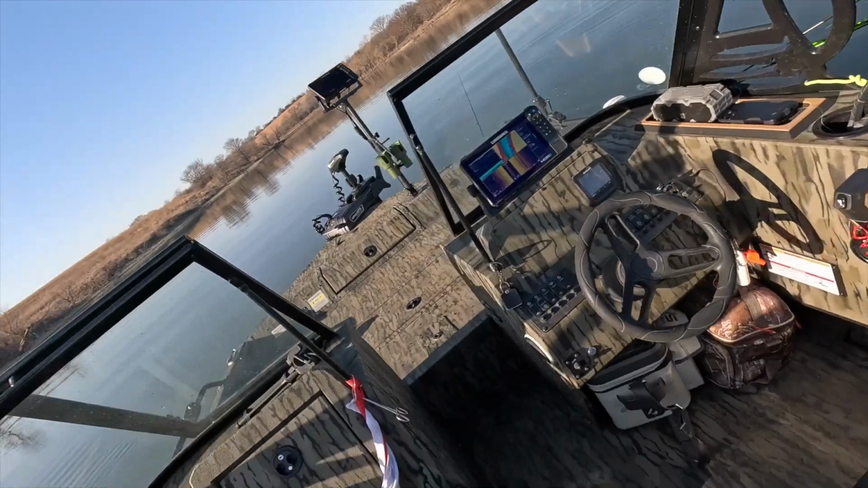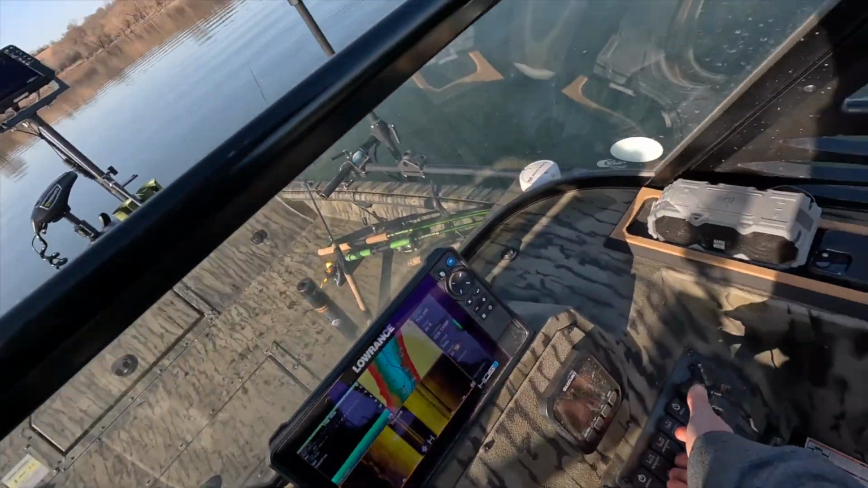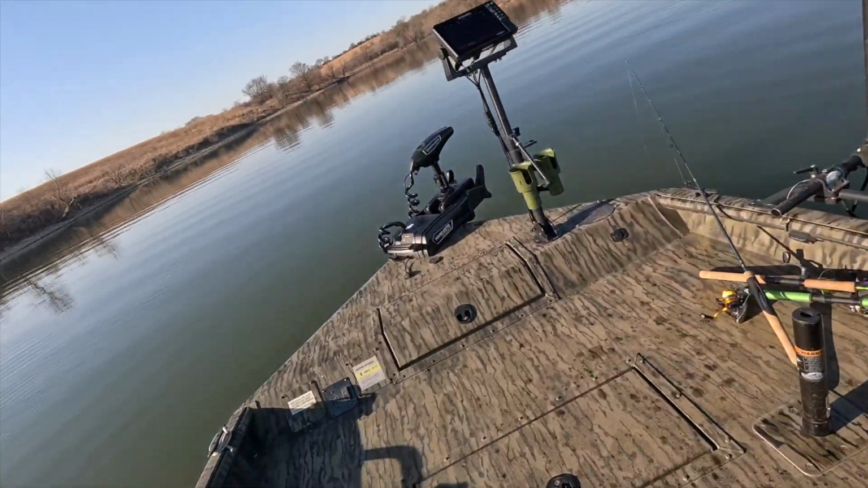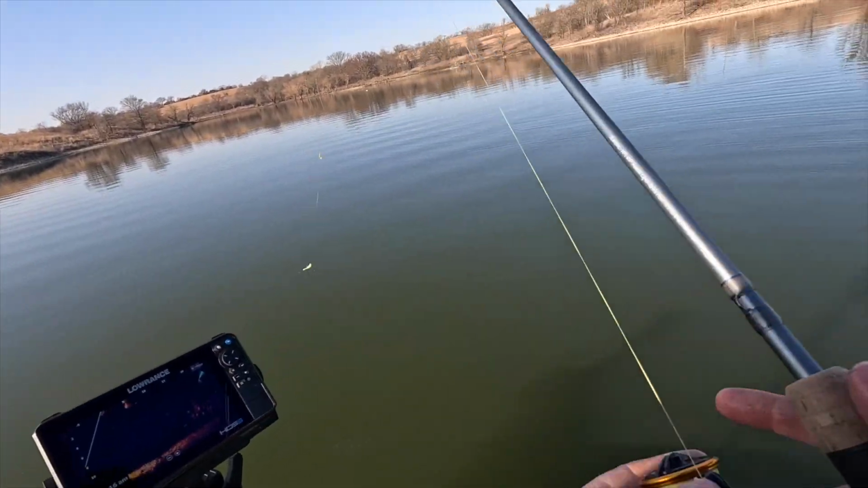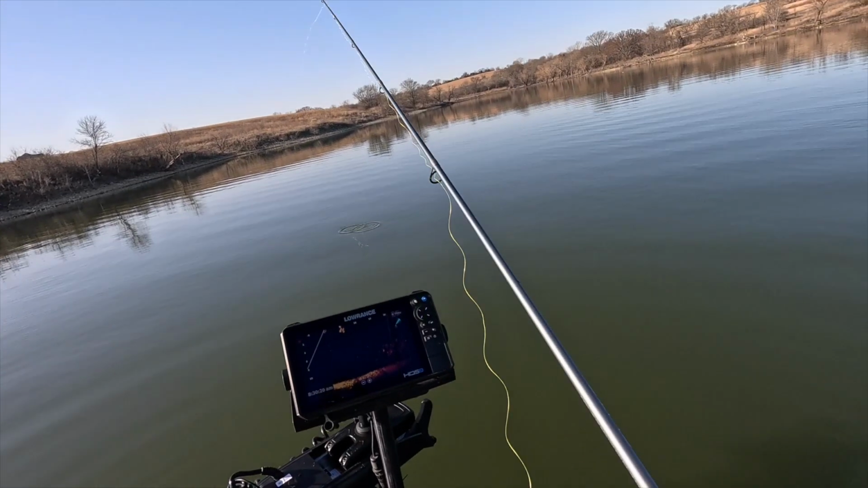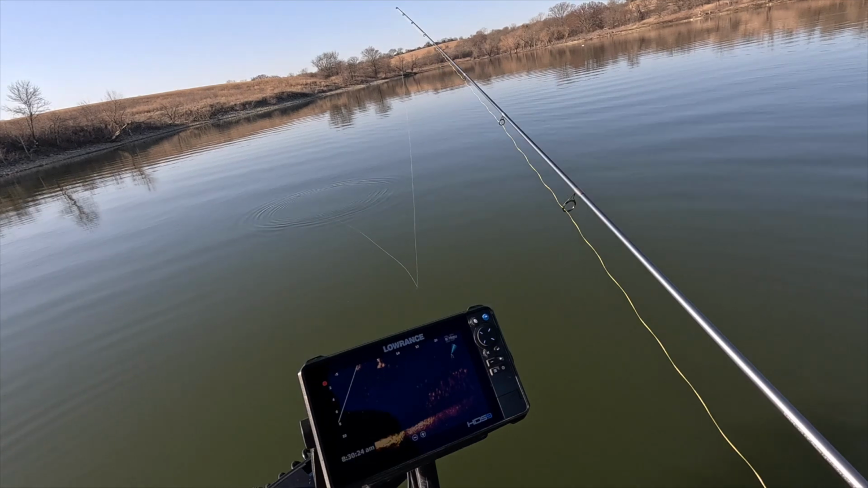Let's just leave that open. It's pretty stupid how much they're stacked up right now. Let's just drop that jig down in there and see what else we can do. I mean, you can see it on the live scope.